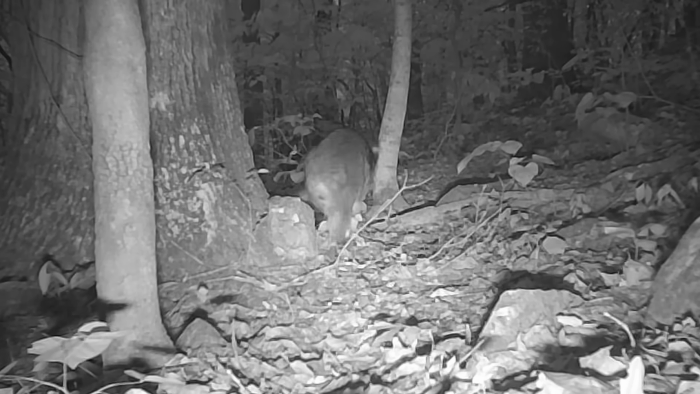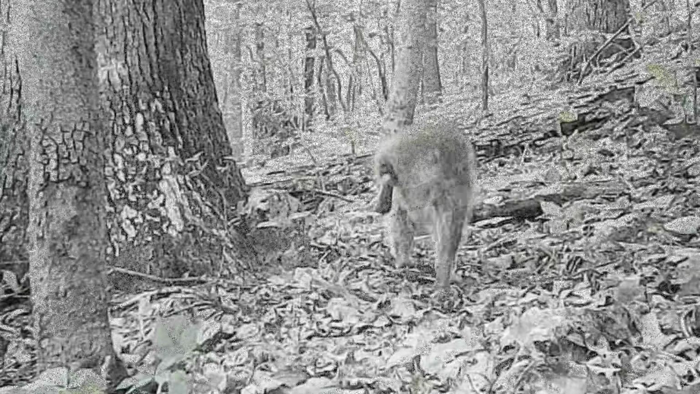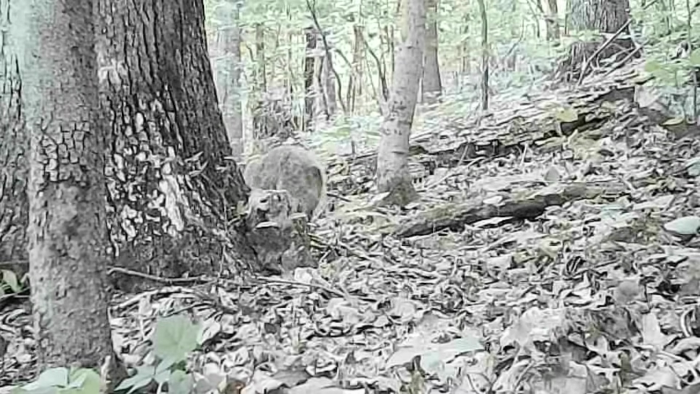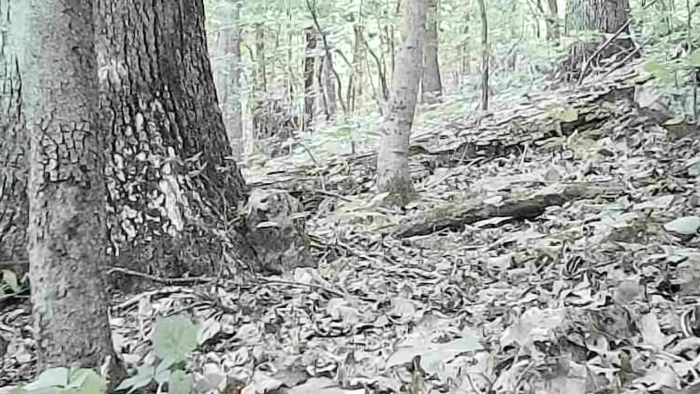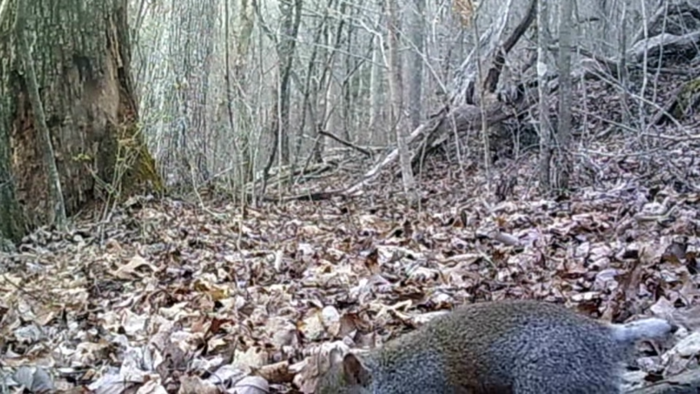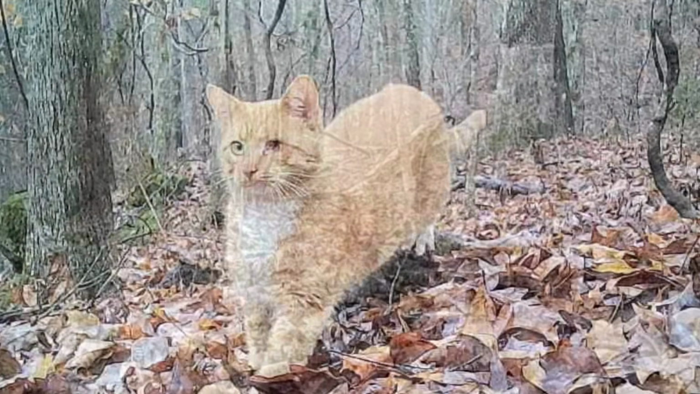Even coon with no tail on it. I call this one on the ridge no tail. He's out day and night. And even squirrels. I've caught squirrels with no tails on them. They live hard animals, they do.